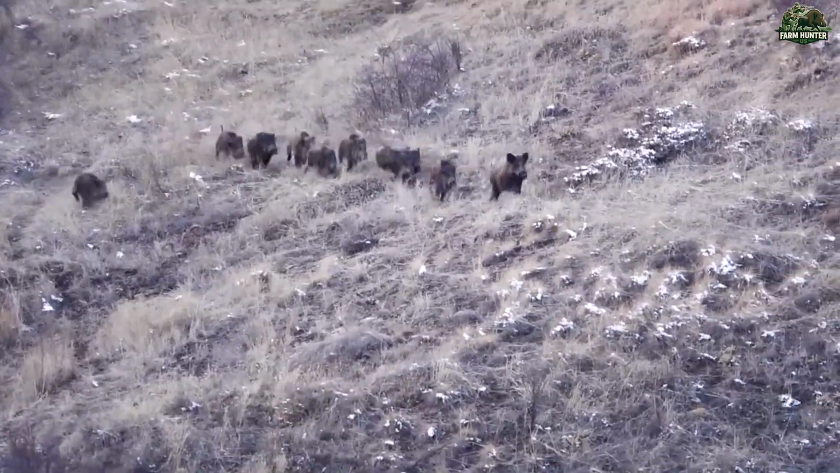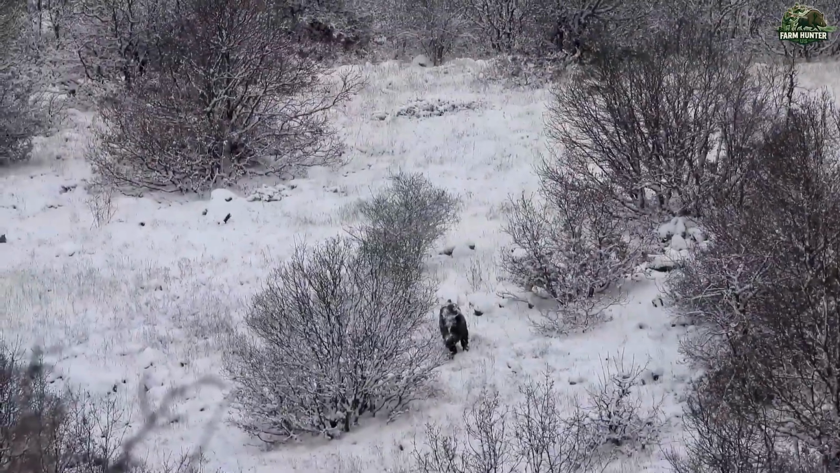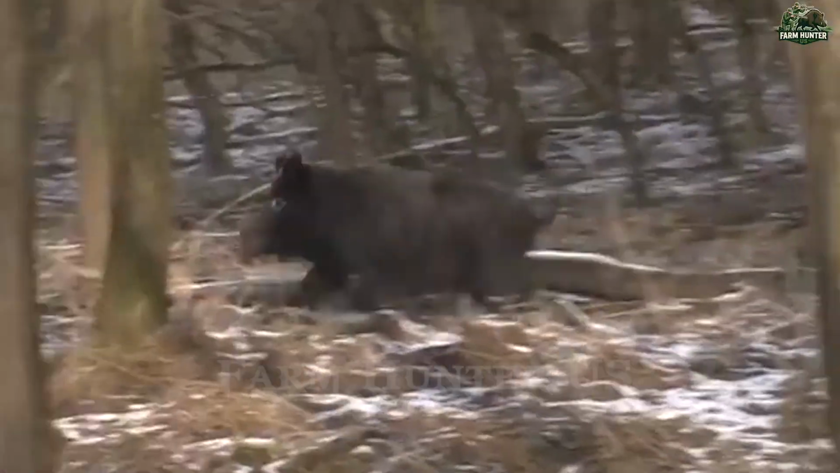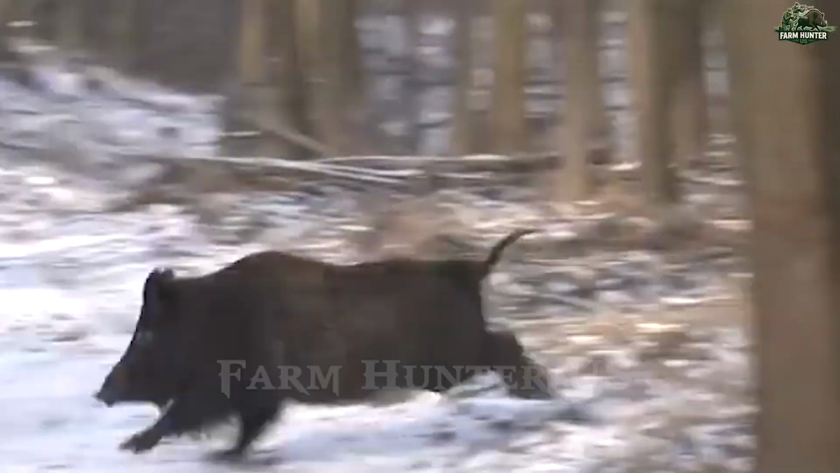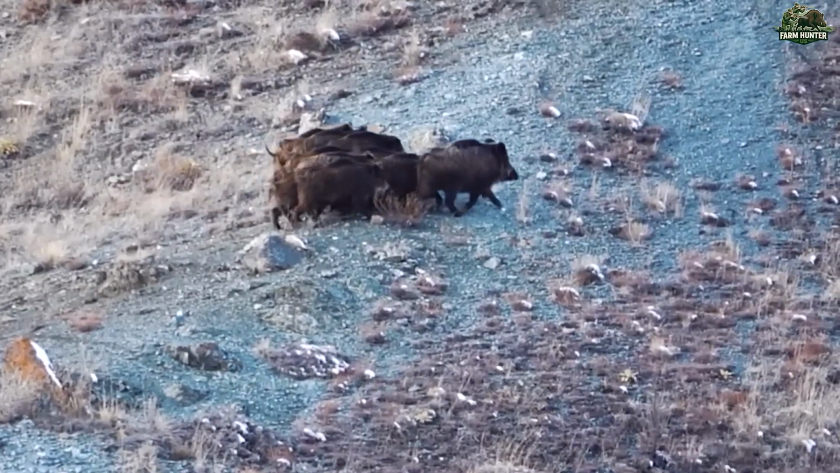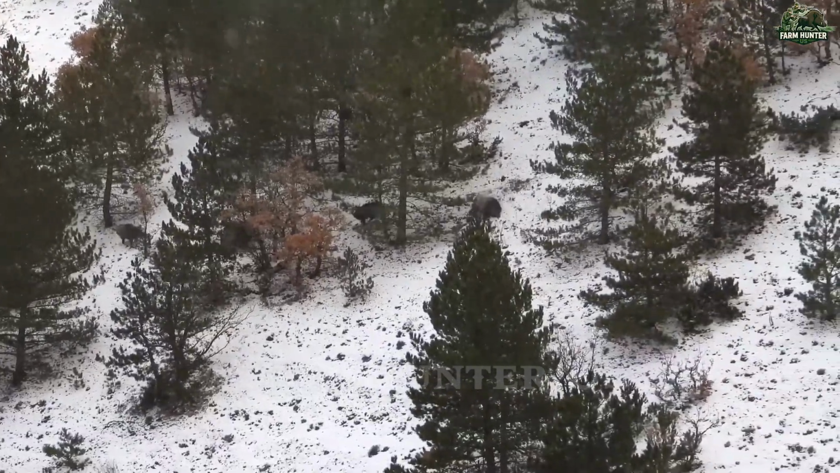As we moved in closer, the rest of the herd burst into motion, chaotic, fast, and unpredictable. Wild boars can sprint up to 30 miles per hour and are known to change direction in an instant, making them formidable targets. I lined up again, and another clean shot brought a second boar down. The herd, nearly 10 strong, split in every direction.